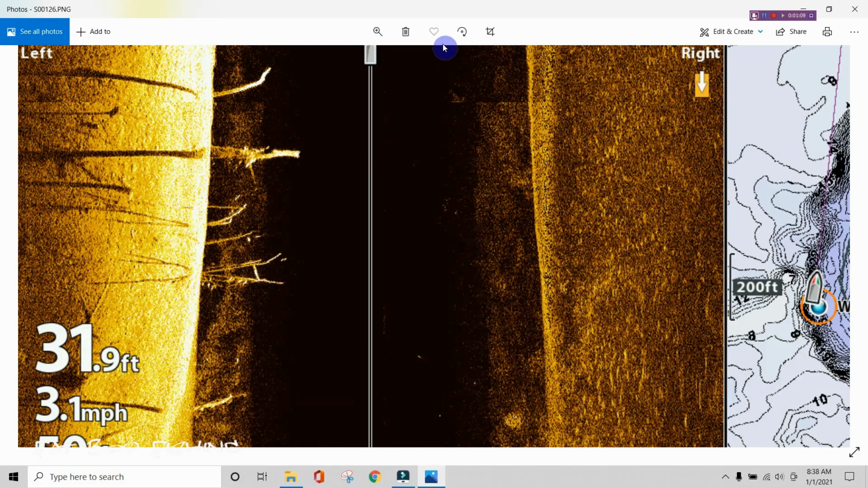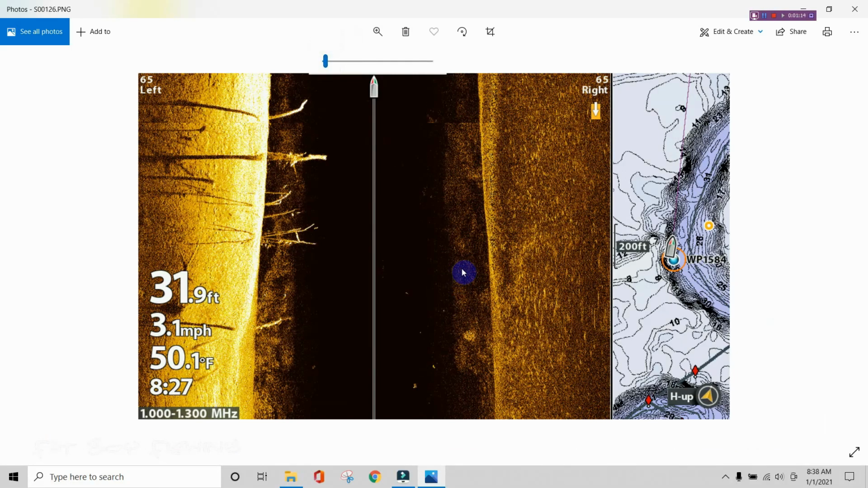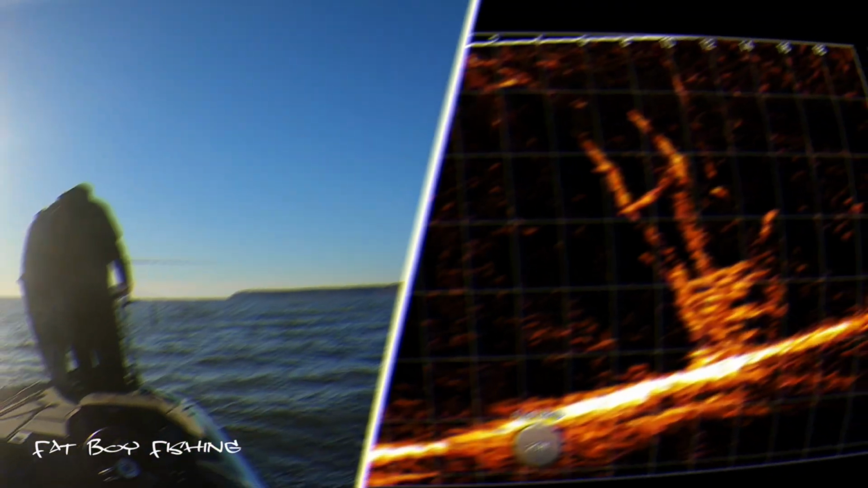We would have stayed in this area longer, obviously, because you can see there's fish in here, but you can see on some of the live scope shots, the wind was getting pretty bad out there, and our waves are rocking pretty good, and the live scope transducer actually comes out of the water several times, and so I lose footage. So we just finally moved and went to a little bit different area there. So here's the